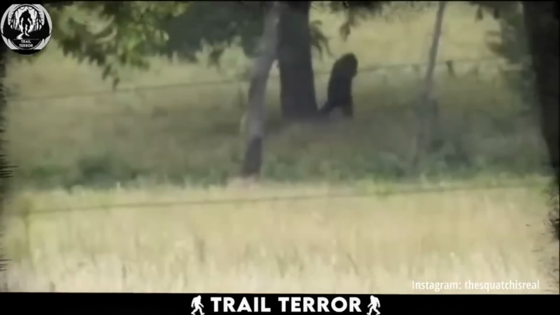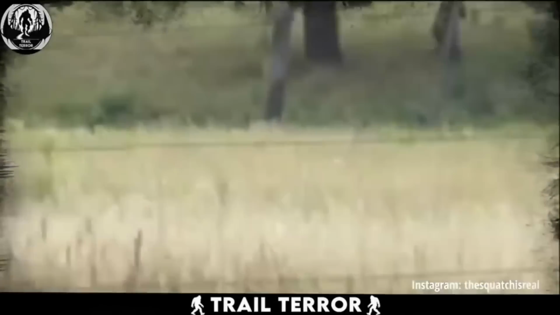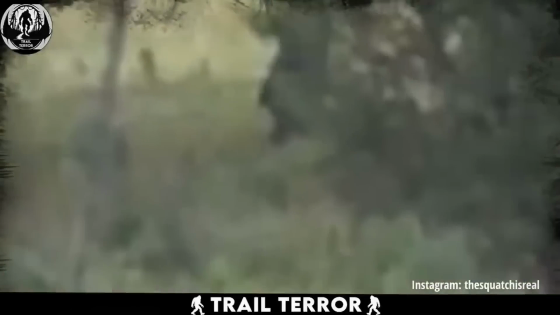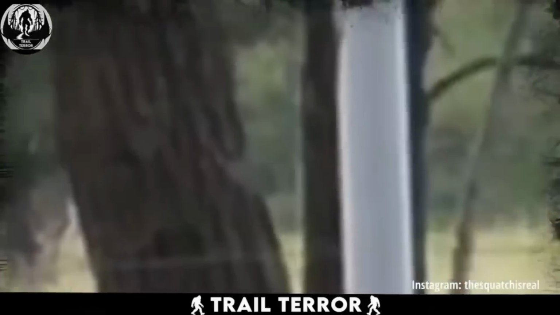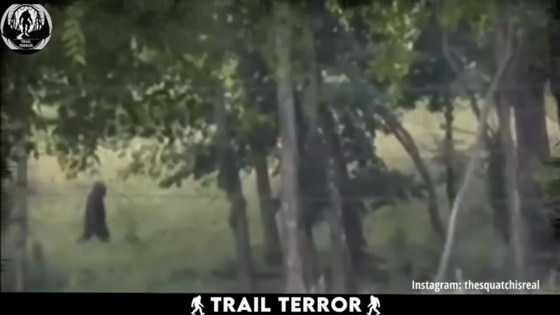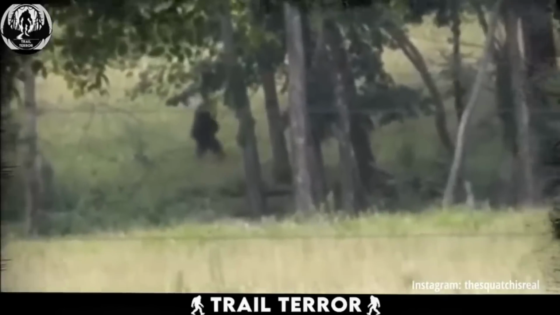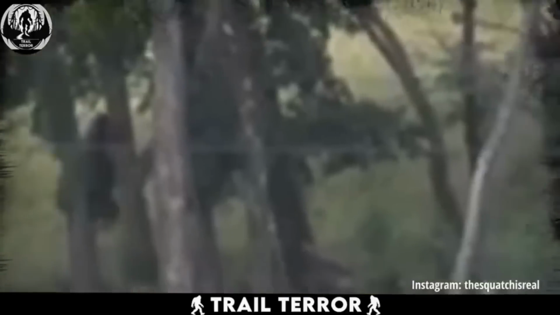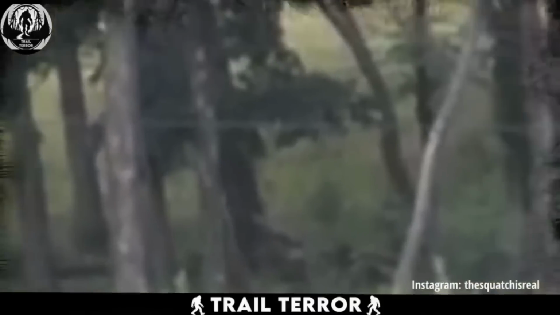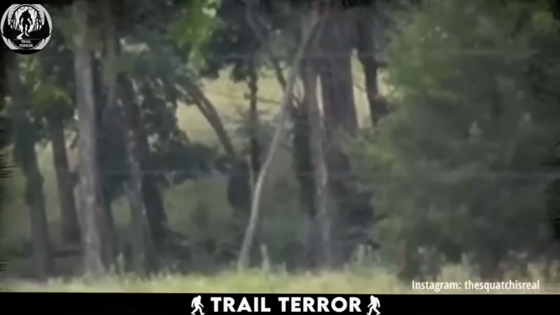While some viewers are quick to dub it the legendary Bigfoot, I remain somewhat skeptical. To me, this being appears more like a human wearing a Bigfoot costume. The creature's height seems notably smaller than typical Bigfoot sightings, and the bagginess of the costume is evident in the video, giving it away. However, I must admit, if there's even a tiny chance that this could be genuine, maybe it's an old and worn-out Bigfoot, then it's certainly a fascinating discovery worth considering.